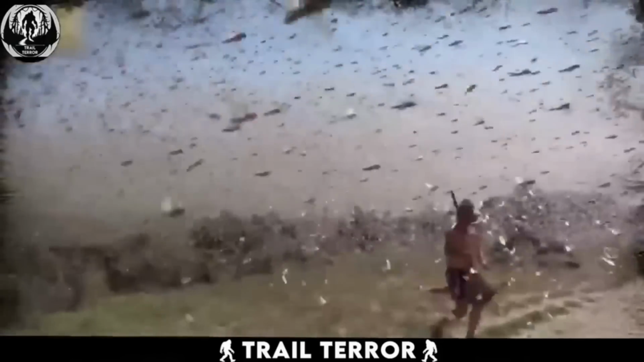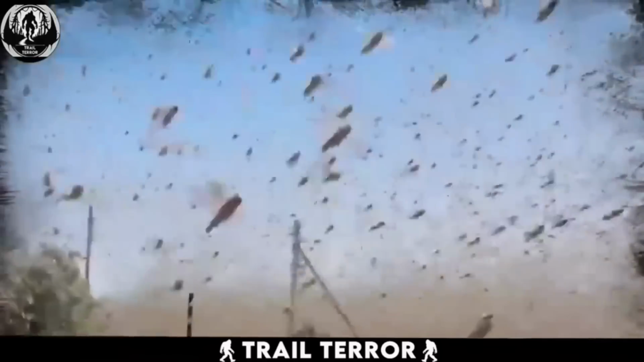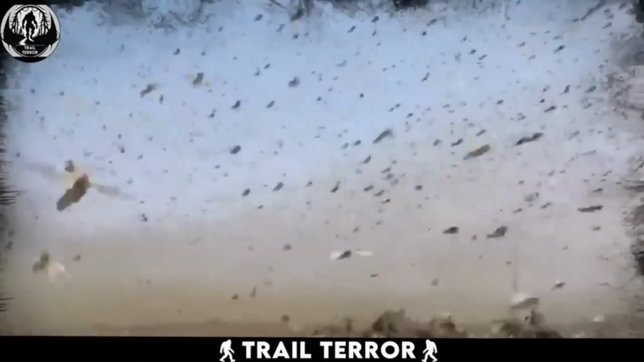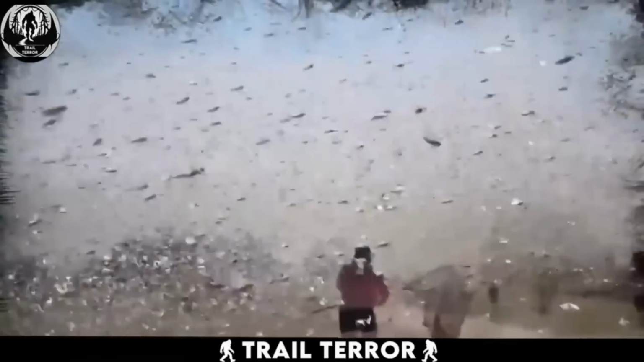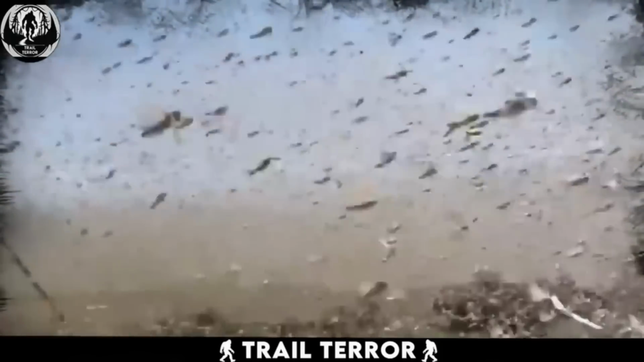Now, these locust plagues are a worldwide disaster with a history as long as time itself. And what's truly bone-chilling is how they ravage crops, leaving nothing but destruction in their wake. Imagine, in just a matter of minutes, they wipe out your entire field of crops, leaving you with nothing.